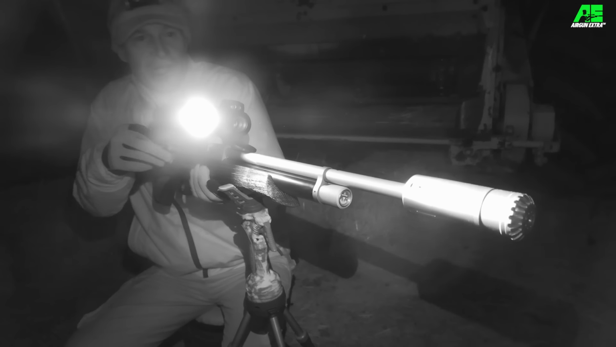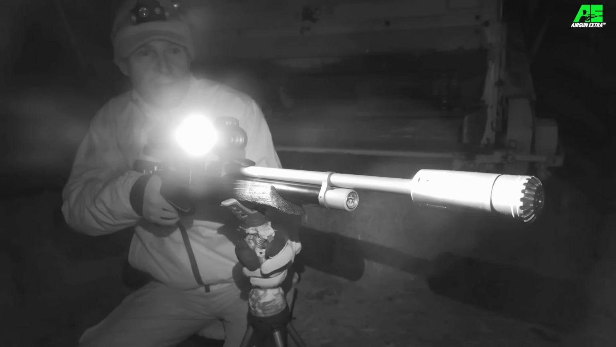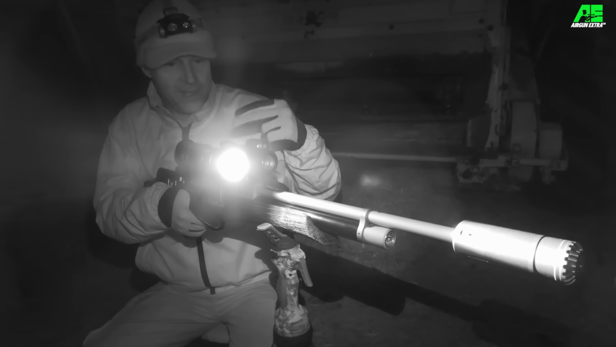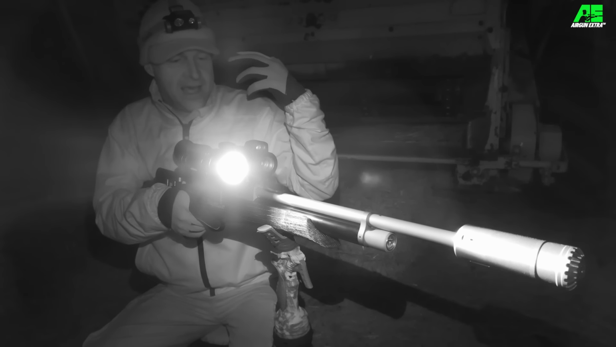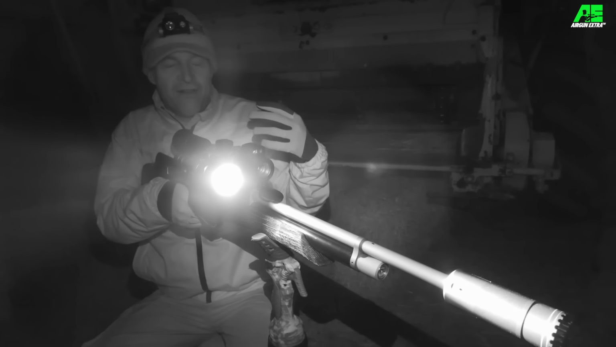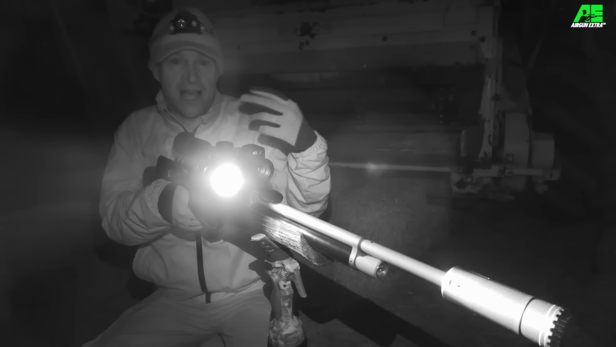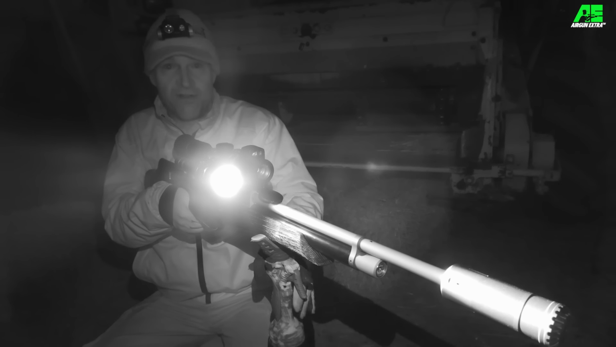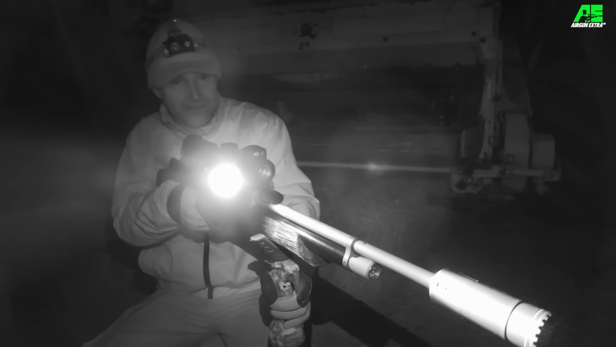Wow, none of these shots are particularly long shots, but that was an even closer one. And the ballistic calculator gave me an aiming point that was absolutely bang on. It's very easy to get your hold over and hold under wrong when you're shooting in complete darkness like this. So that ballistic calculator is a feature that I really appreciate.